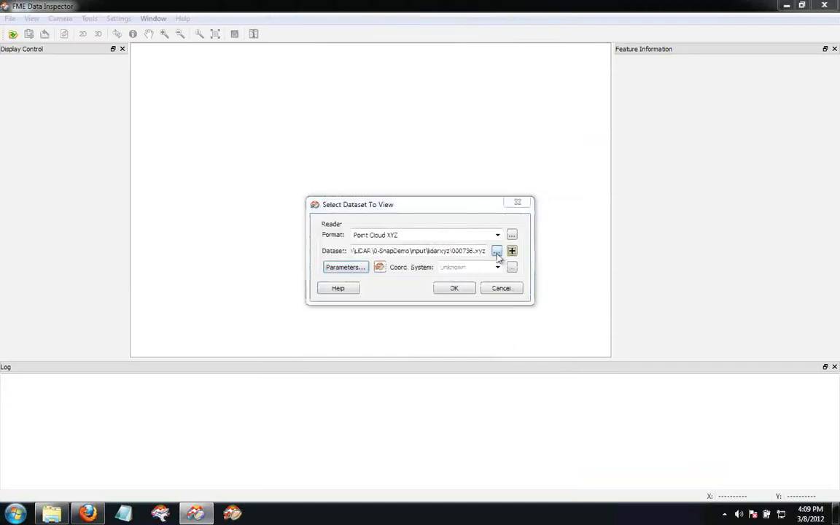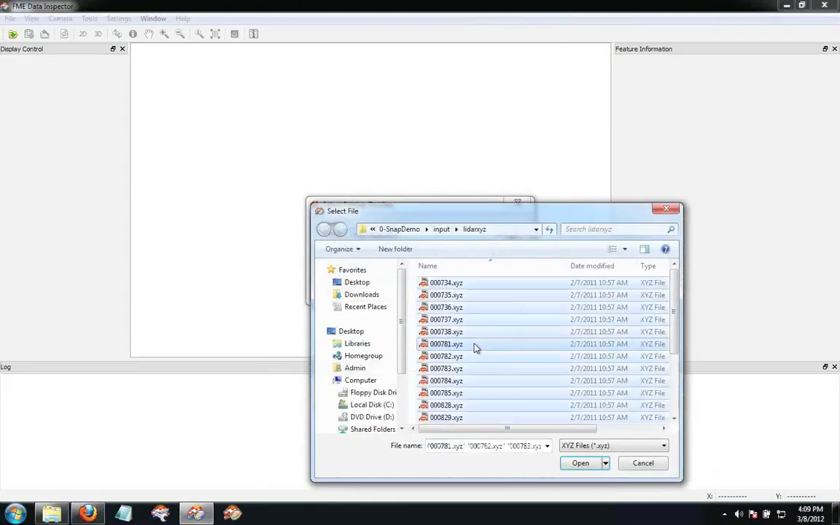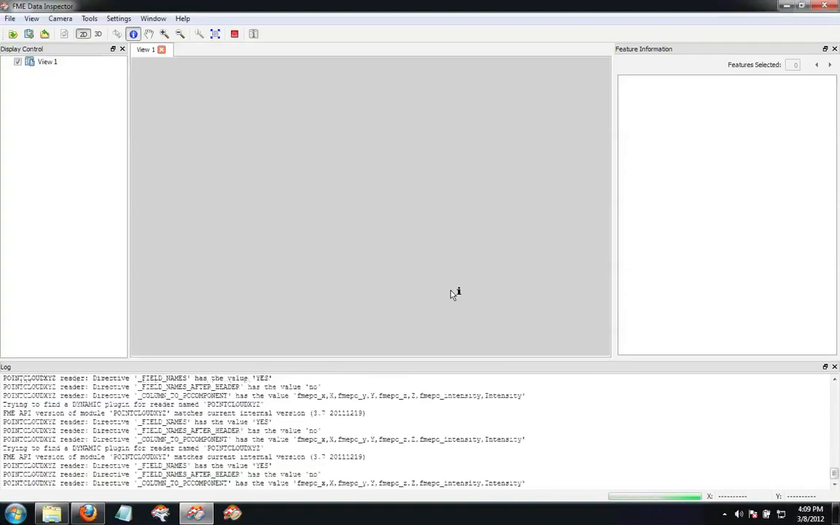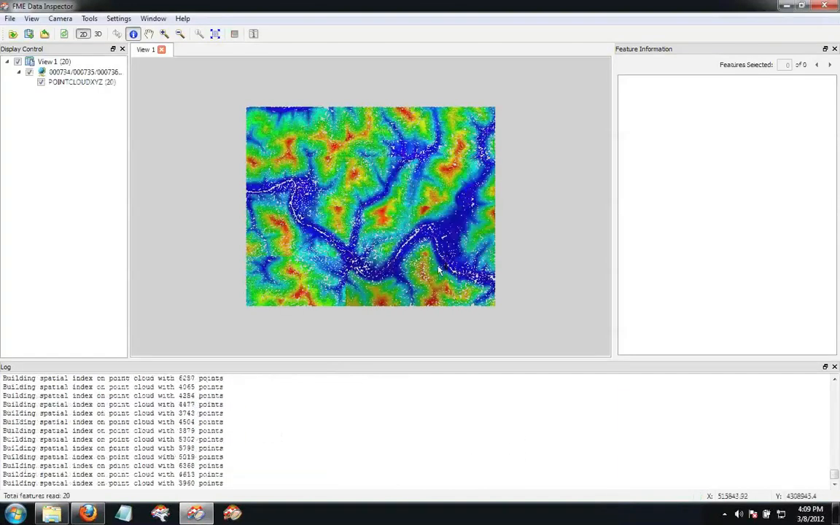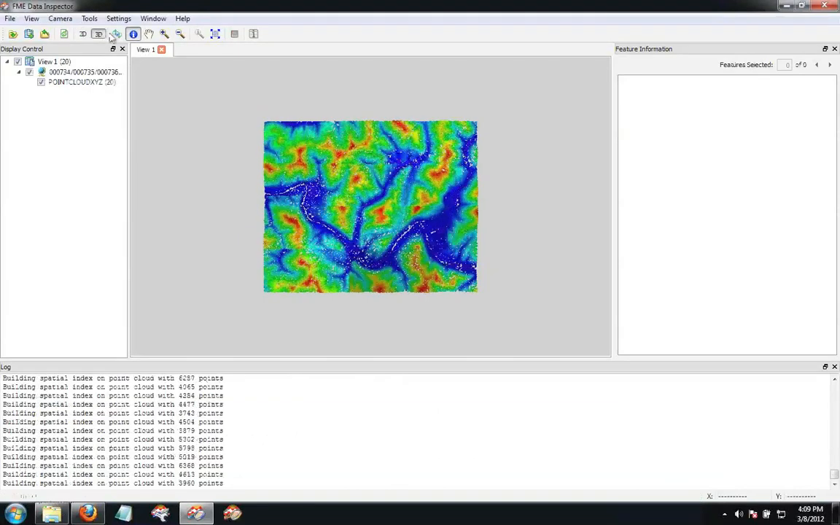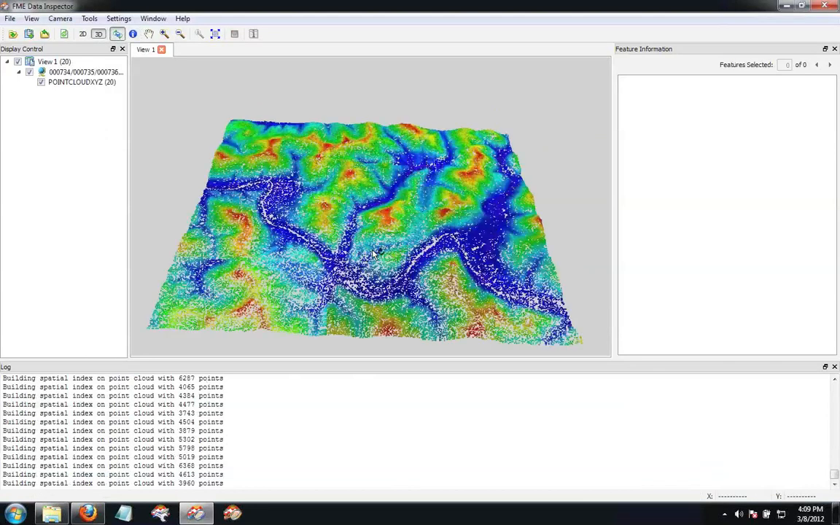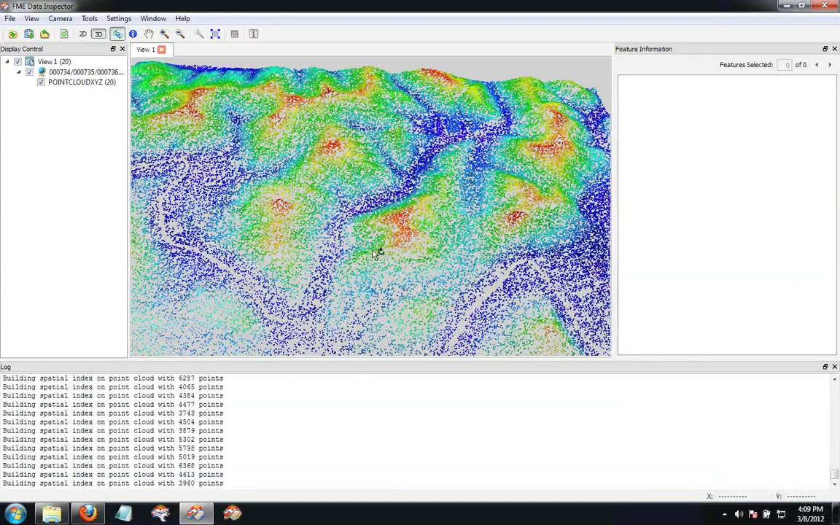But I do want to go ahead and do all of these at once. I'm just going to press Control A and open them all at once. And let's just take a peek at what we got. And there it is. It looks good to me. I'll put this into 3D mode, and we'll just spin it around a little bit. I think it looks like it's in 3D. We can just zoom in here. Yep. I think that's great.